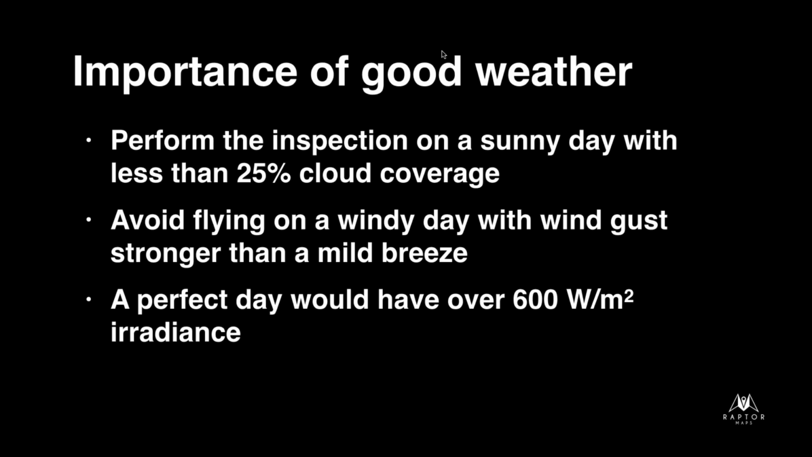So avoid flying on a windy day as well. As John said, that really contributes to that motion blur. And you don't want your drone to get blown all around and off rows and things like that. So really, a nice calm day, you're going to have a much better time. And then 600 watts per meter squared irradiance, you can look up for your town or your latitude when that typically would occur, but it's a good rule of thumb for you guys.